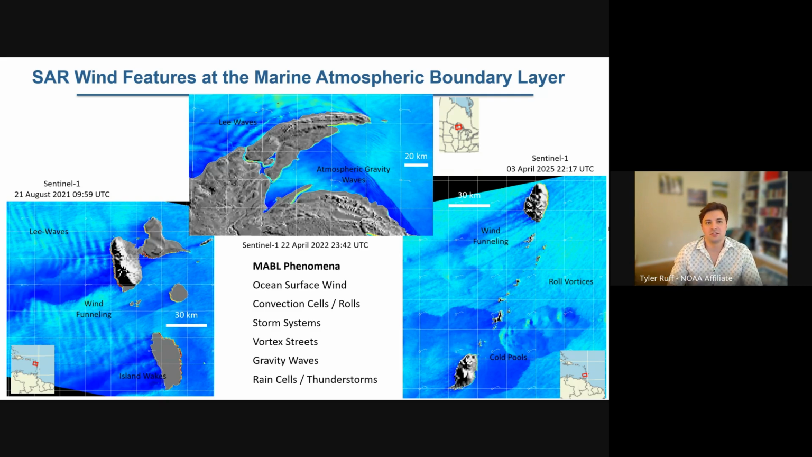So here are some more interesting features in the marine atmospheric boundary layer. I know Chris has done a fair amount of research on these phenomena, so I'll just go over some of these quickly. But you can see examples of lee waves, wind funneling, island wakes, atmospheric gravity waves, roll vortices, cold pools. So, all types of interesting phenomena exist here in the marine atmospheric boundary layer.